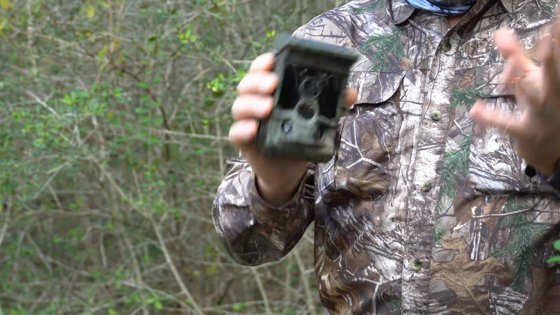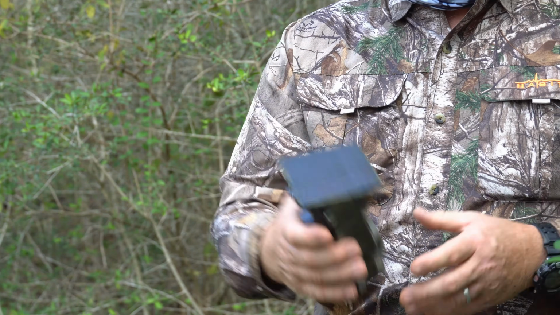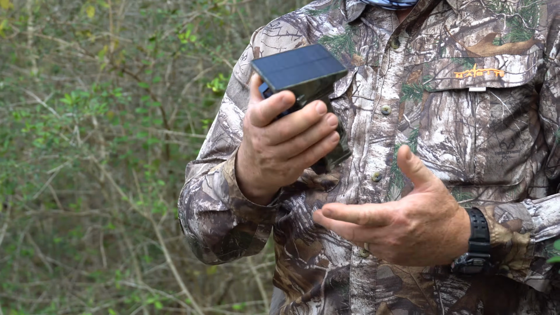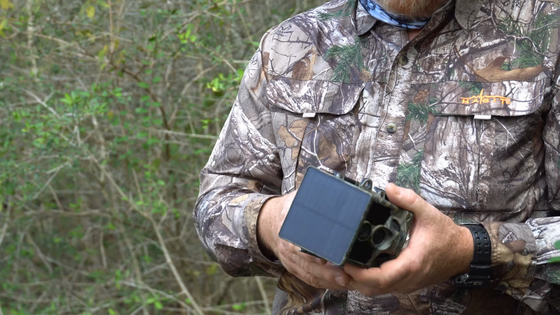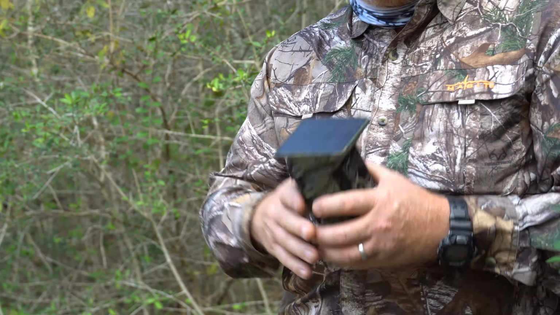For the maximum quality of pictures, you don't want the sun touching the lens at all. You really want to face it away from the sun. So that could be a design improvement in the future, but I didn't have any problems with it in this testing, at least for one month. Everything functioned fine. Let me talk about the Wi-Fi function now.